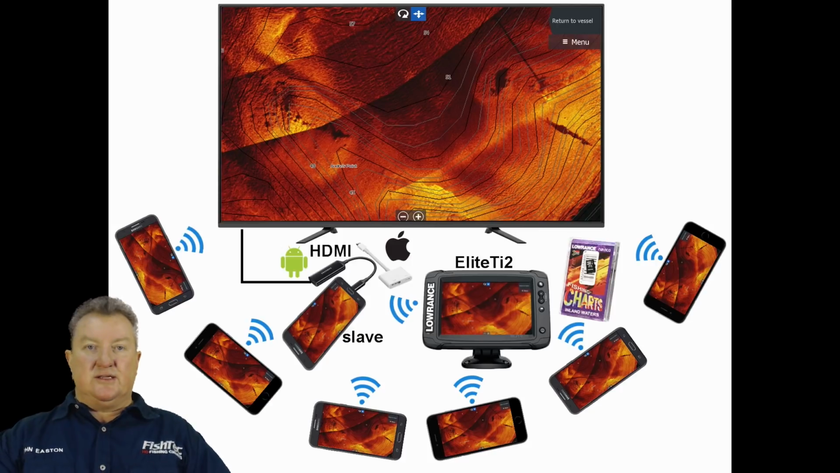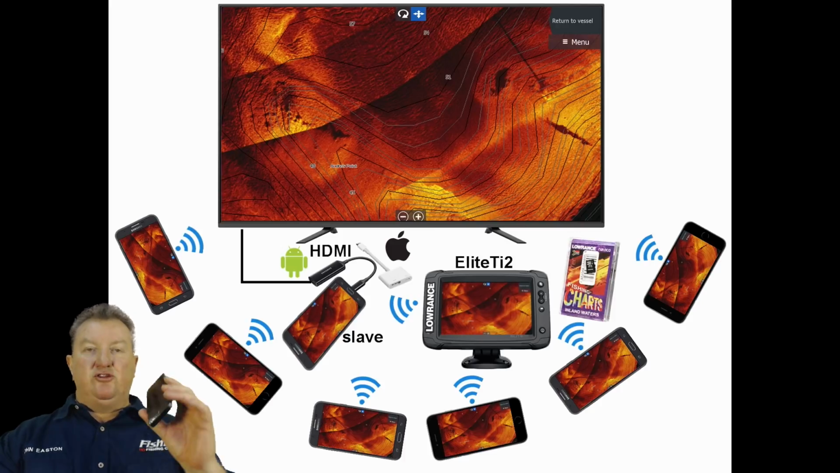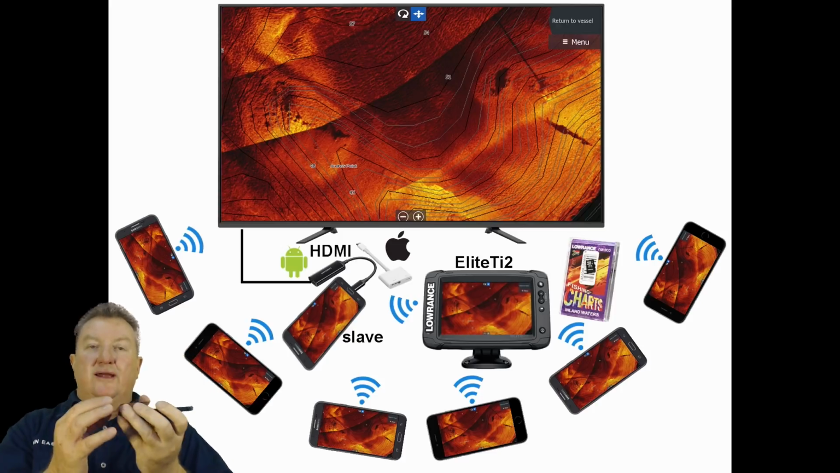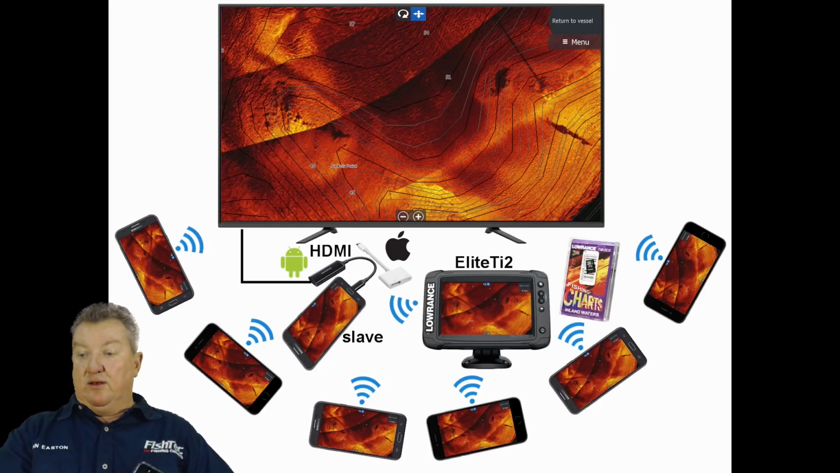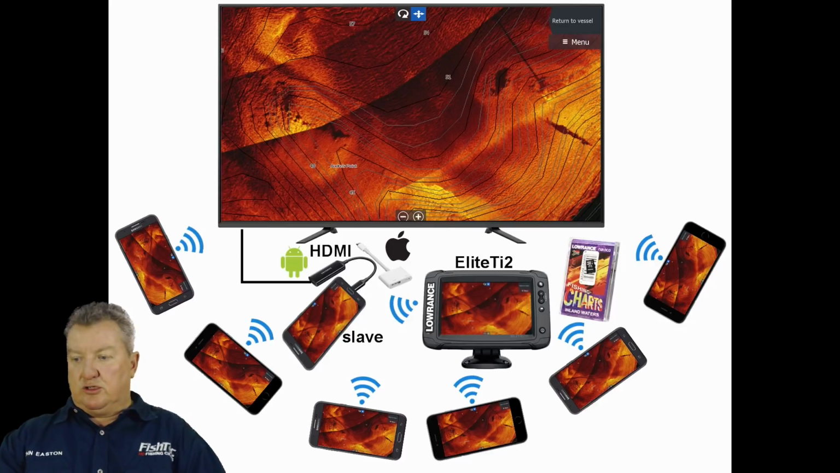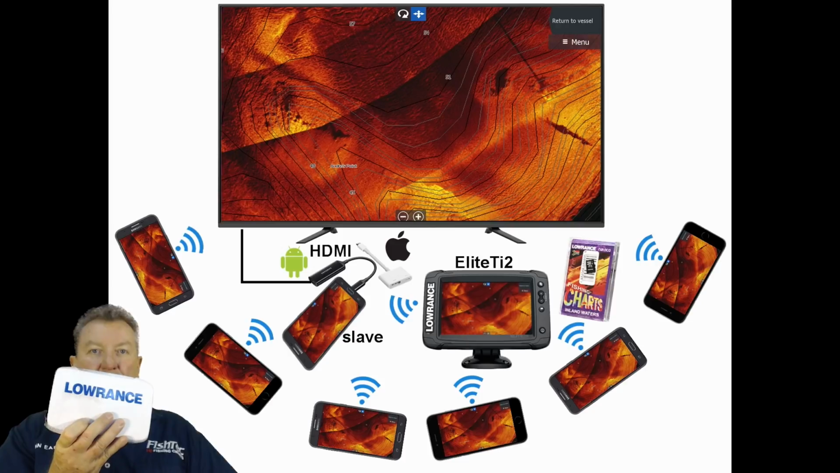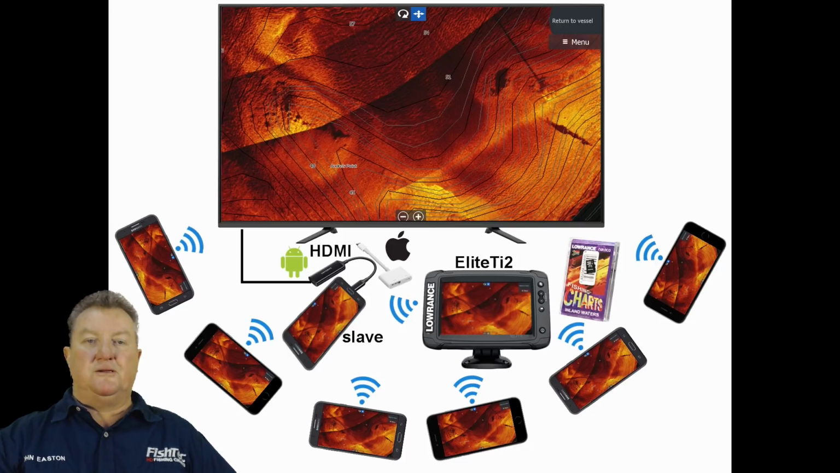And what you're going to need is try and find one of your old phones that are lying in the drawer somewhere, and you need to use that old phone, charge it up, and you're going to have to use that as the slave. So you're going to plug your HDMI adapter into that, and that then will link to the TV with the HDMI cable plugged into that. So that's that sorted, and you're good to go. And then everybody else just links to the same little 5-inch TI unit. It's got Wi-Fi, brilliant little unit.